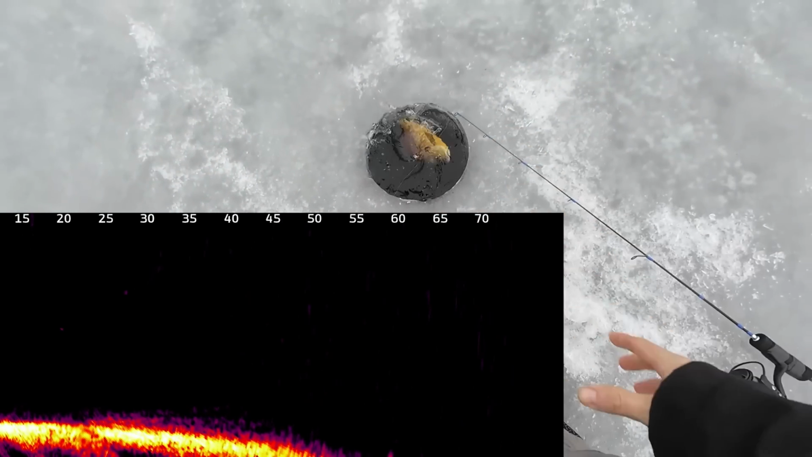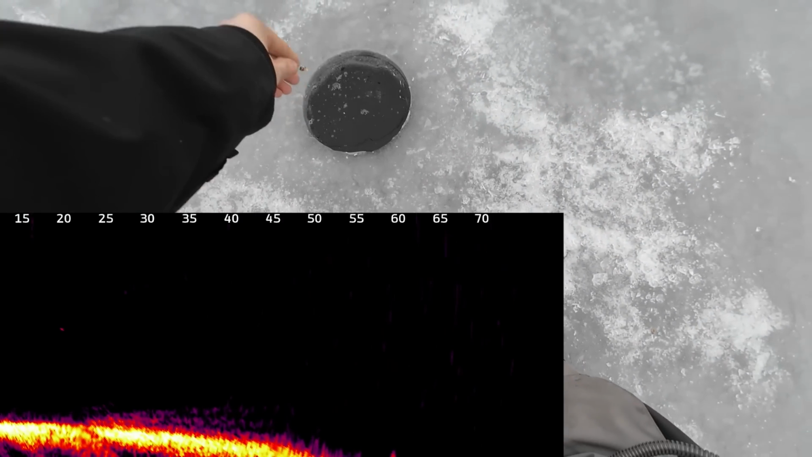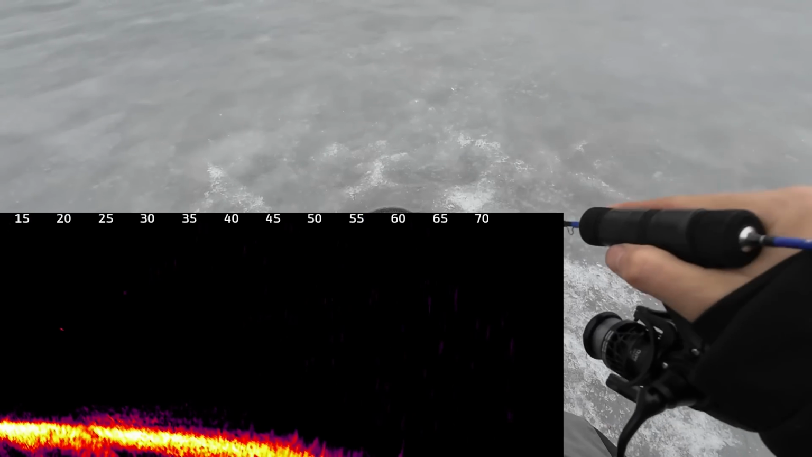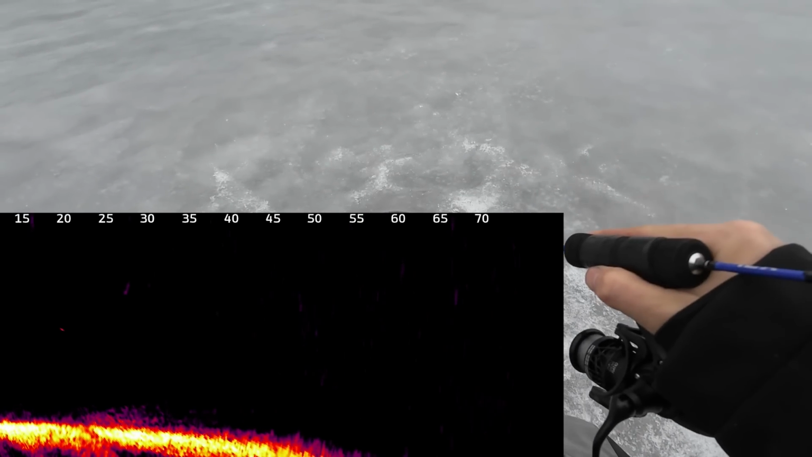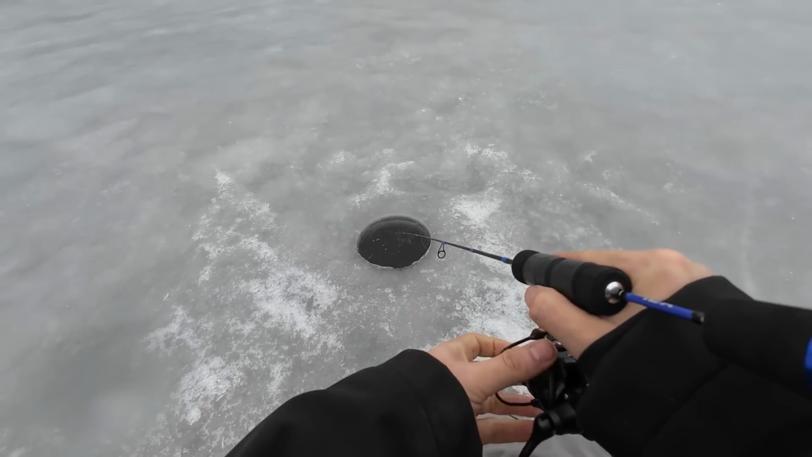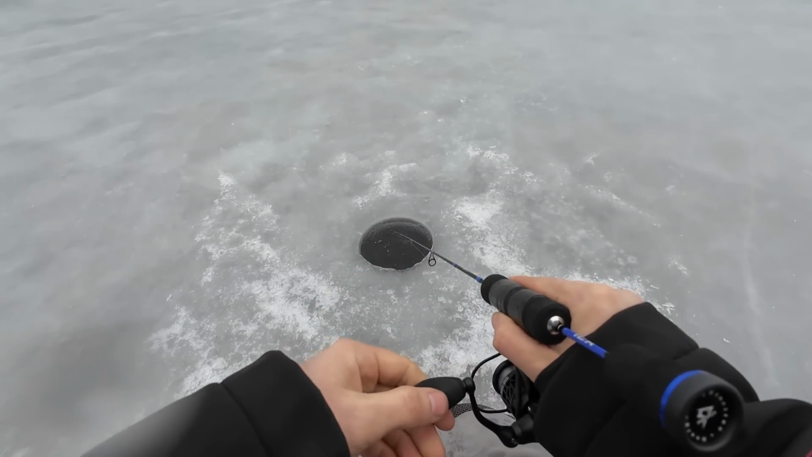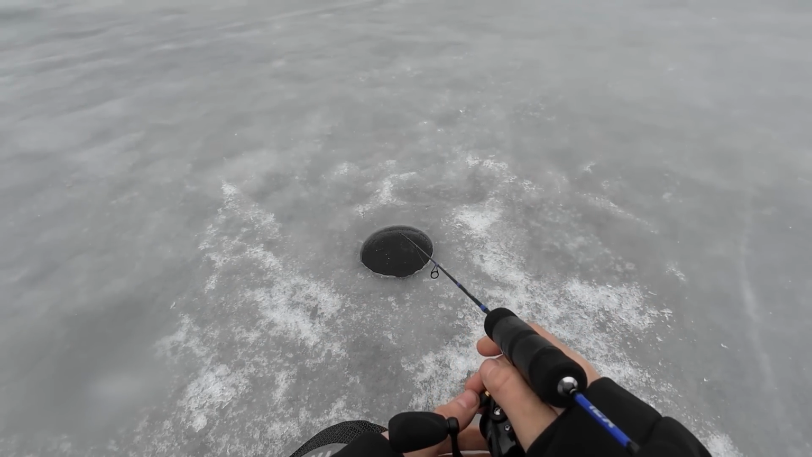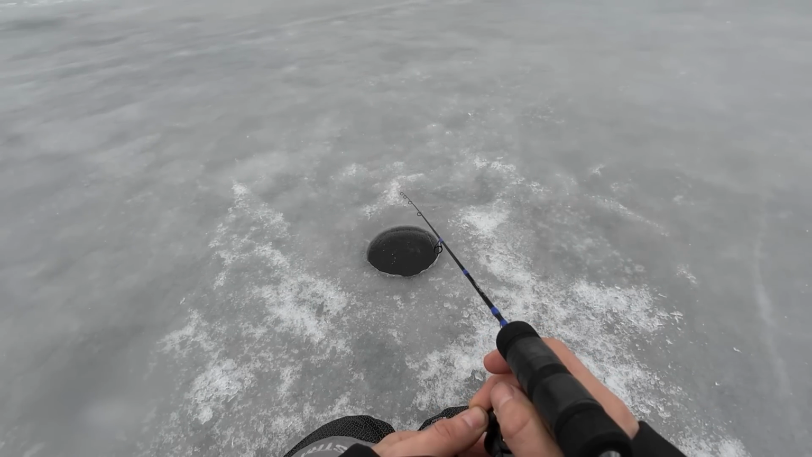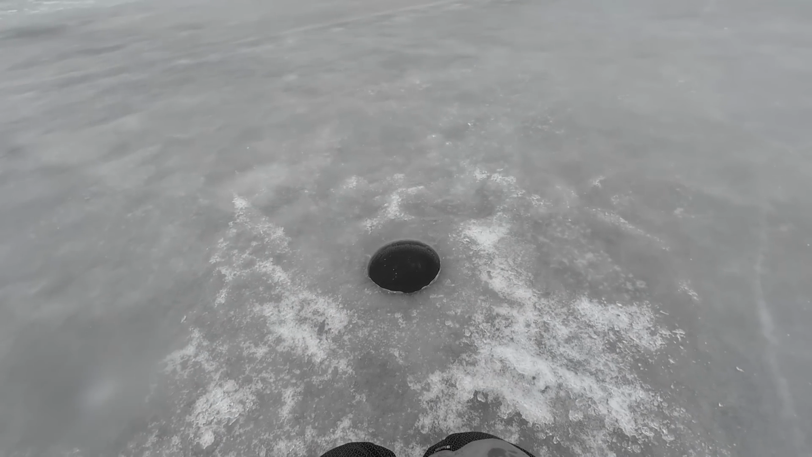See you later, bud. All right, let's get these fish moving. So this is basically how I always started fishing. I just drop down to the bottom, reel up a foot, about like that, and just super soft jigs. There's one.